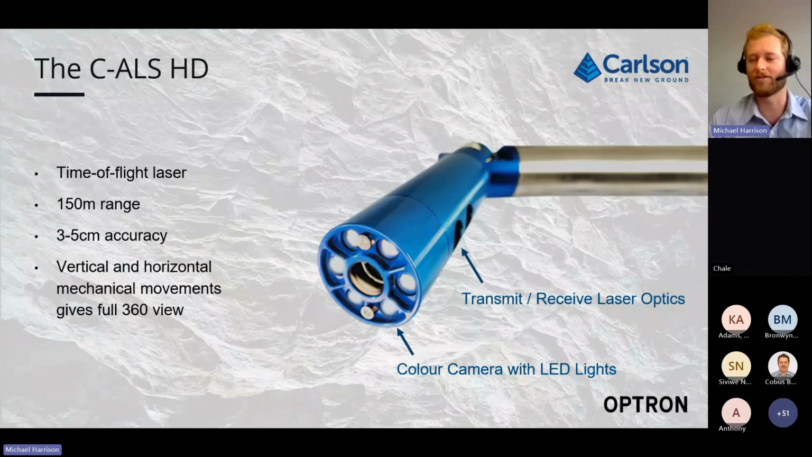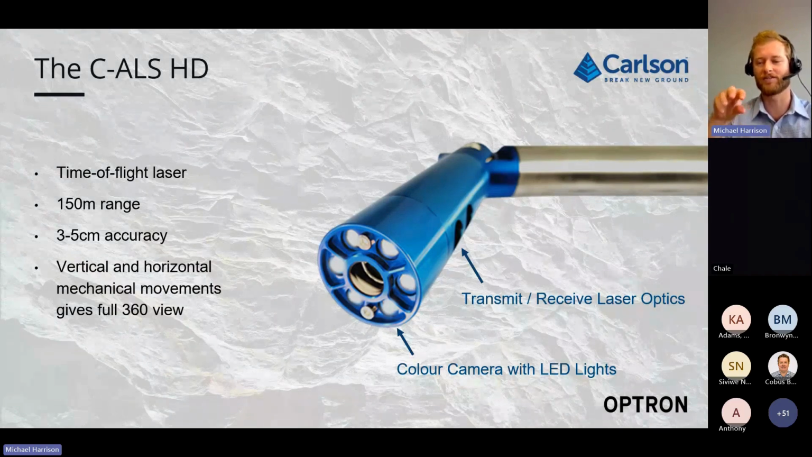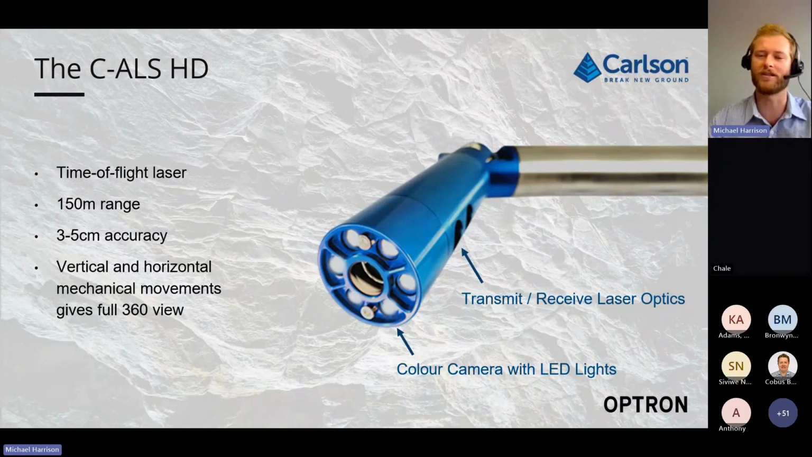It has both vertical and horizontal movements. This will be displayed by Ant at the end of the webinar. He'll show us how the CALS moves, and you'll get a feel for how it actually works. If you look at our little picture, you can see in the front of the CALS, there's the color camera with the white LEDs. This is used primarily for the deployment of the CALS, and also in certain instances, if the void is small enough, you'll be able to create color imagery and color videos of the inside of your void as well.